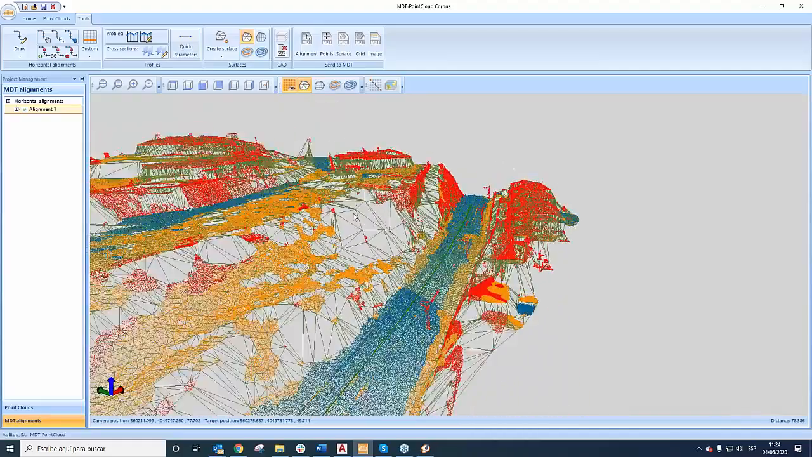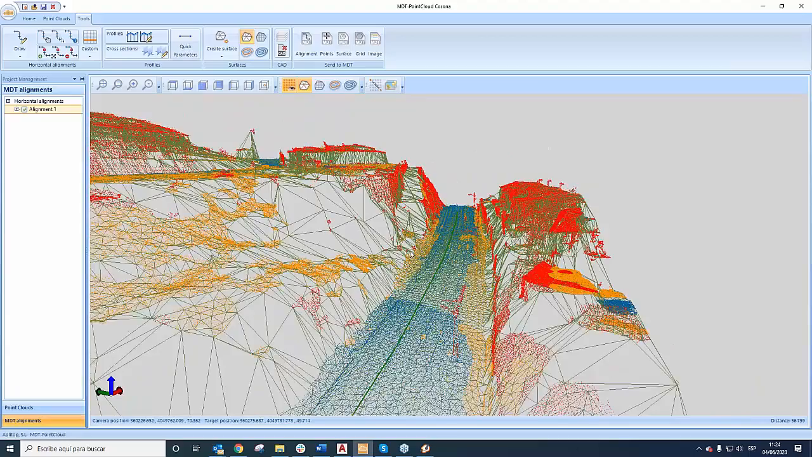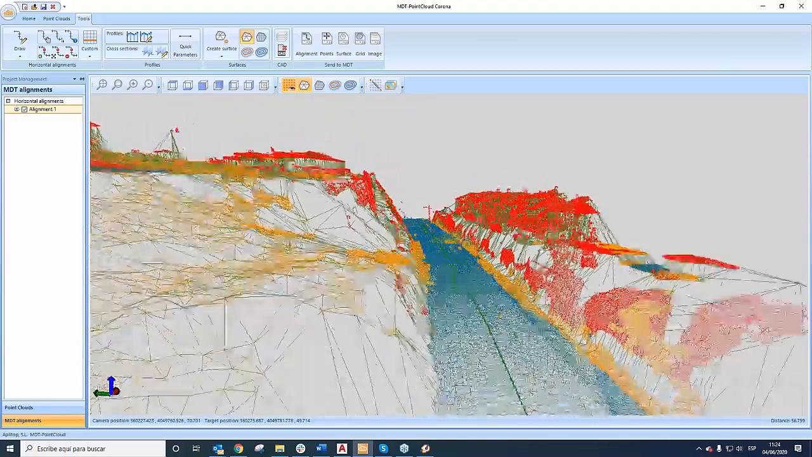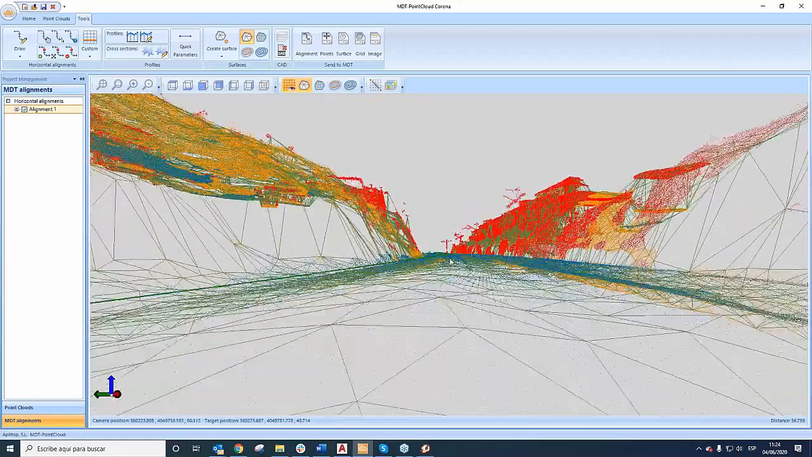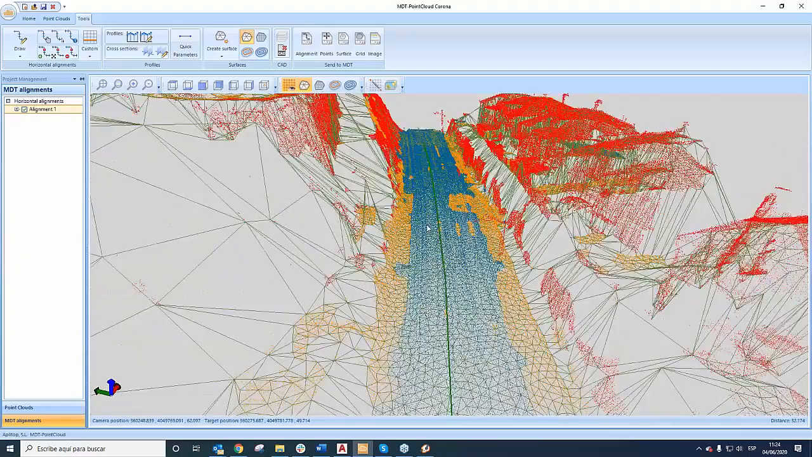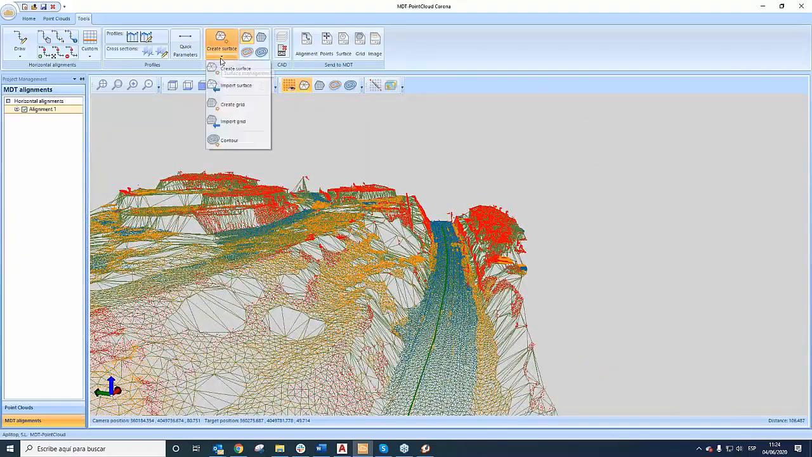Here it is. This is the triangulation that we get when we triangulate the points without vegetation. In this case, if you notice there are some errors, we must edit or delete some points and repeat the triangulation, or maybe we can send the triangulation to MDT and edit it there. In the same way, we can create the grid.